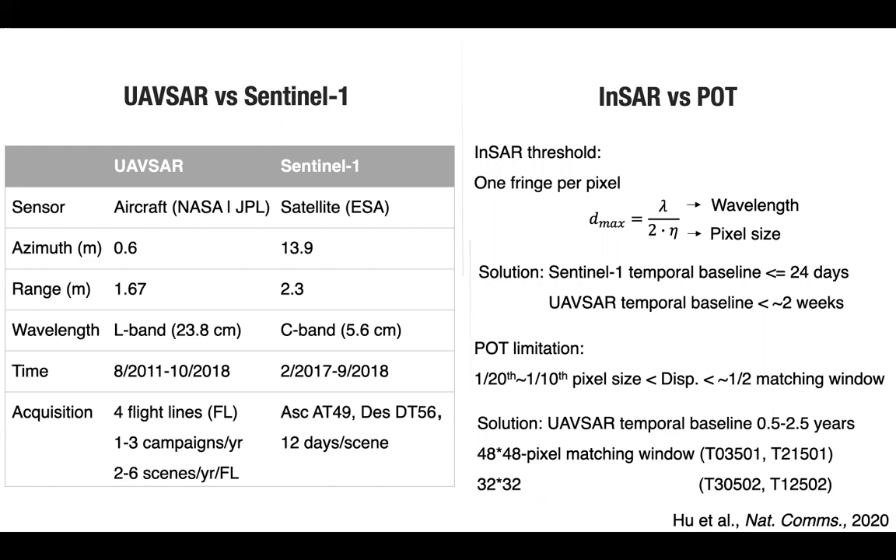The limit of InSAR is 1 fringe per pixel, and therefore we set the upper bounds for the temporal baseline. As for POT, the displacement needs to be larger than the accuracy, which is about 1/20th to 1/10th of the pixel size. But it also needs to be smaller than about half of the matching window size. Otherwise, there will be too small an overlapping area for a robust cross correlation. We constrain the temporal baseline and apply the specific matching window size for the flight lines along and across the slip direction of the landslide body.